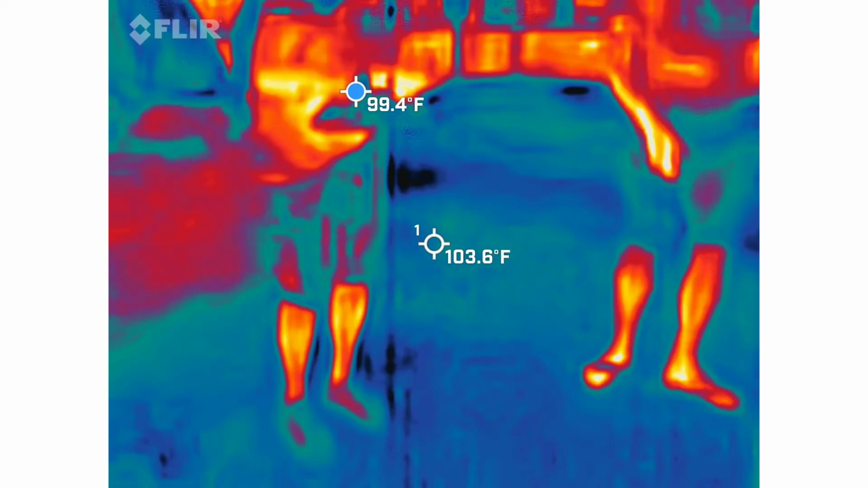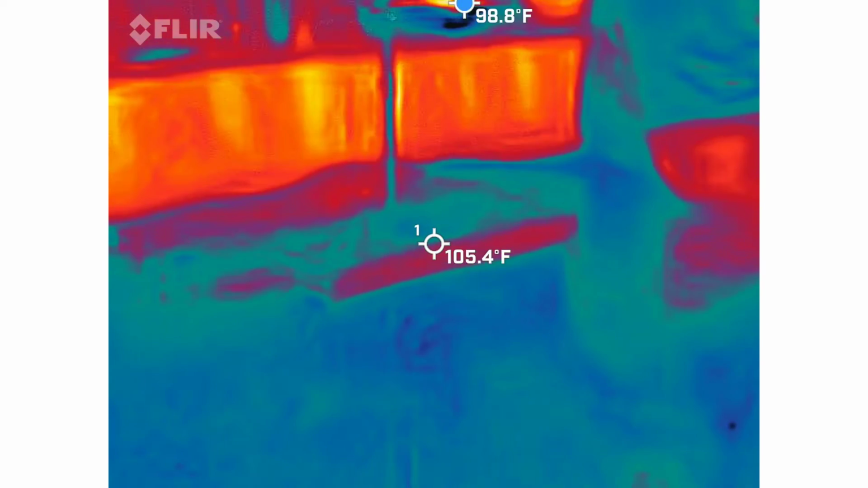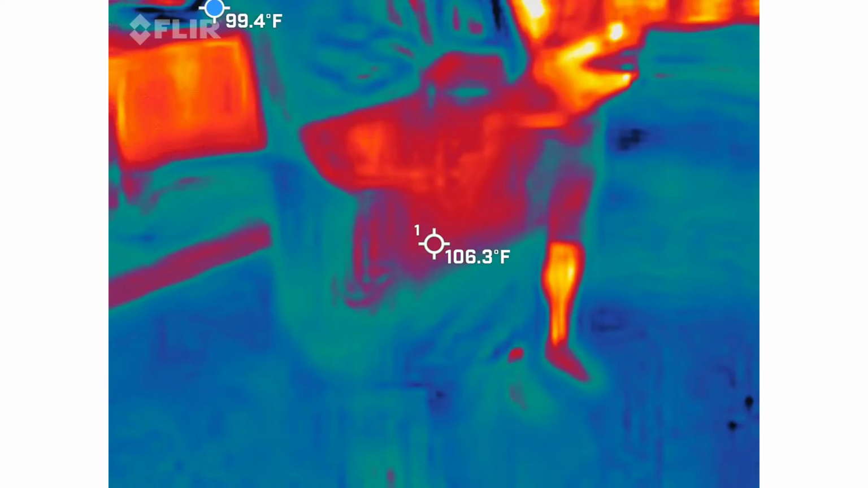So let's get into the answers, and I'll show you guys what actually happened here. So the first thing I like to show off. Green? What was it? Green? Green. Yeah.